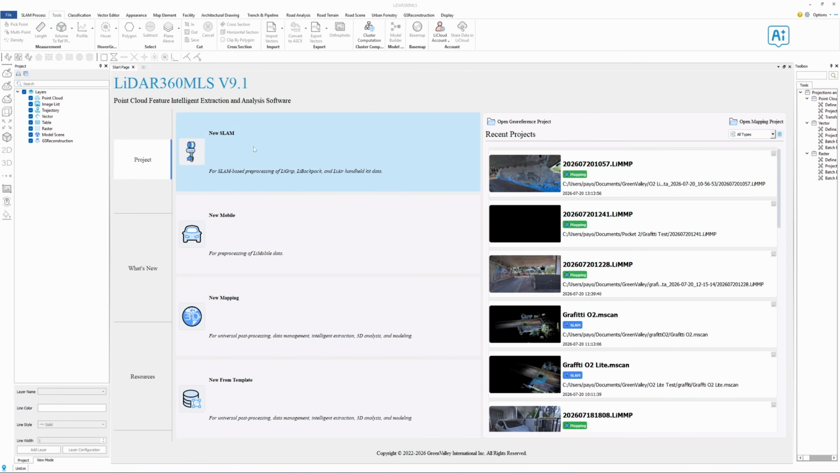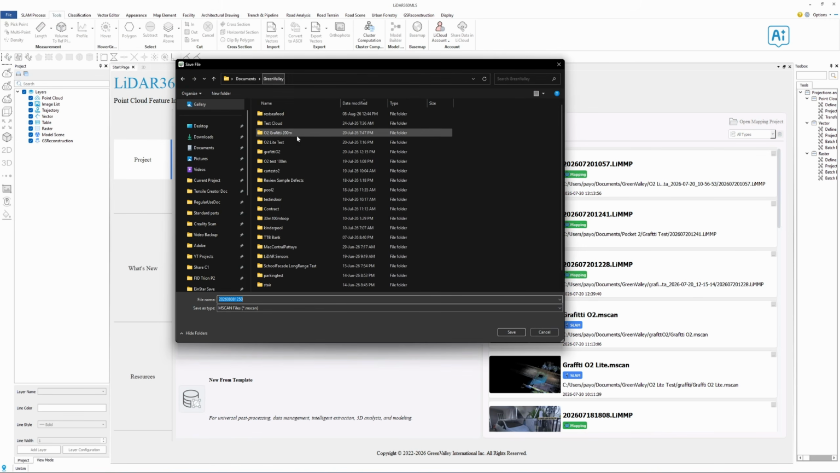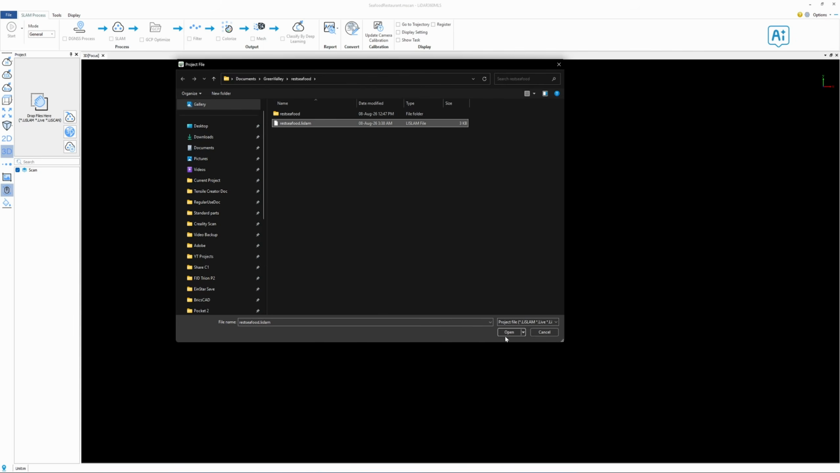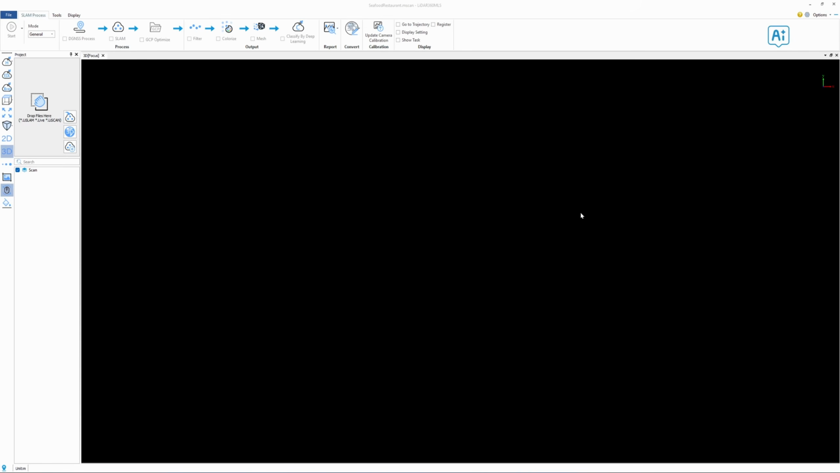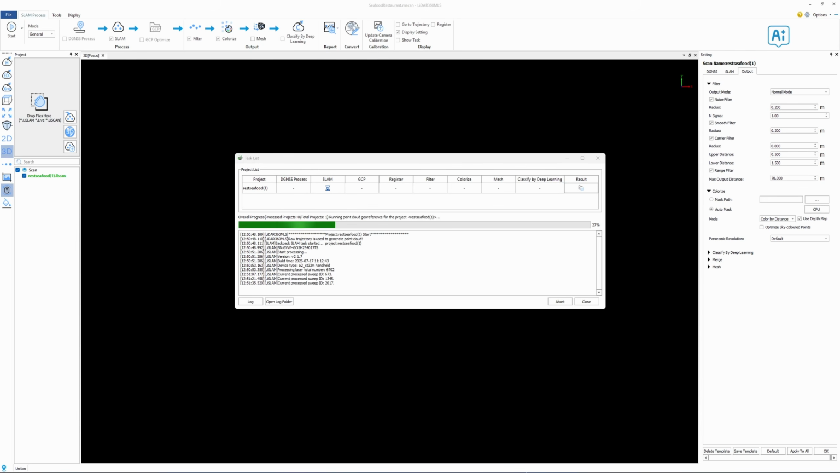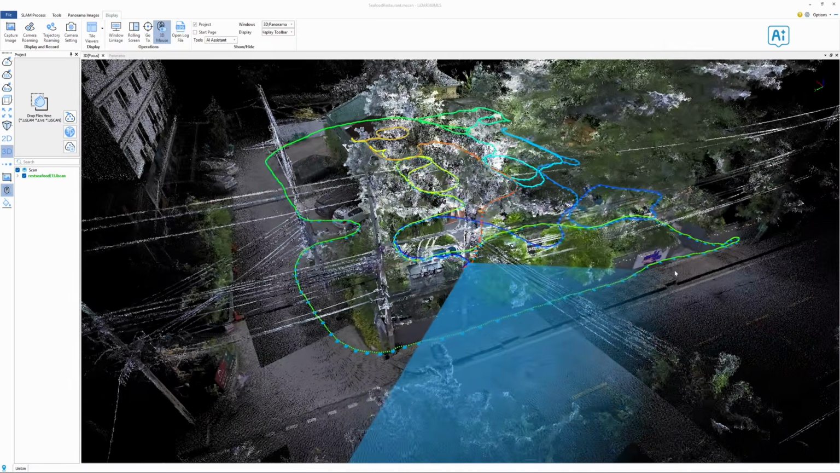This is LiDAR360 MLS, the post-processing software used for colorless point clouds and 3D visualization. After naming the project, simply select the project file from the scanner and press Start to run Point Cloud Fusion. Here is the colorless point cloud result along with the walking trajectory.